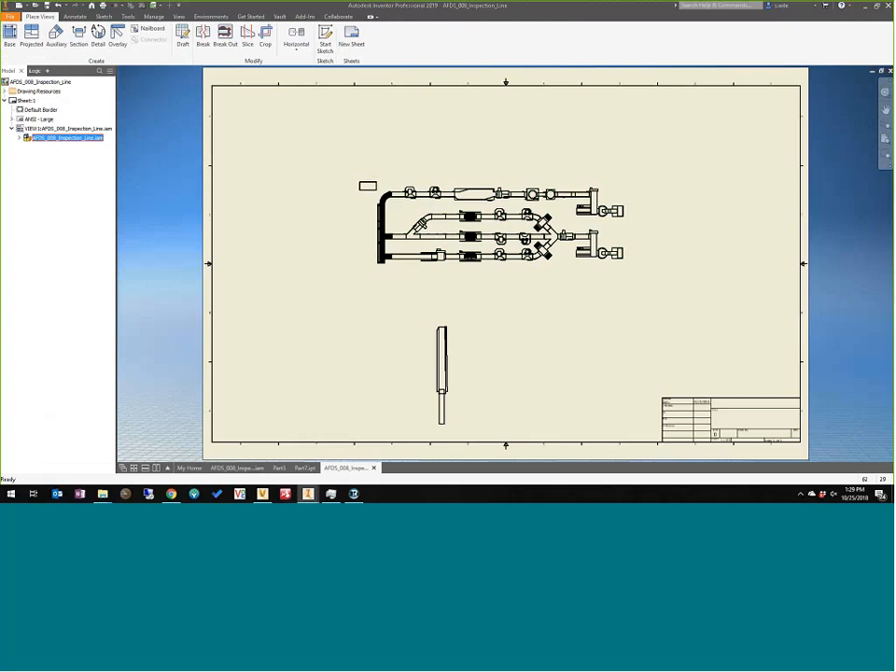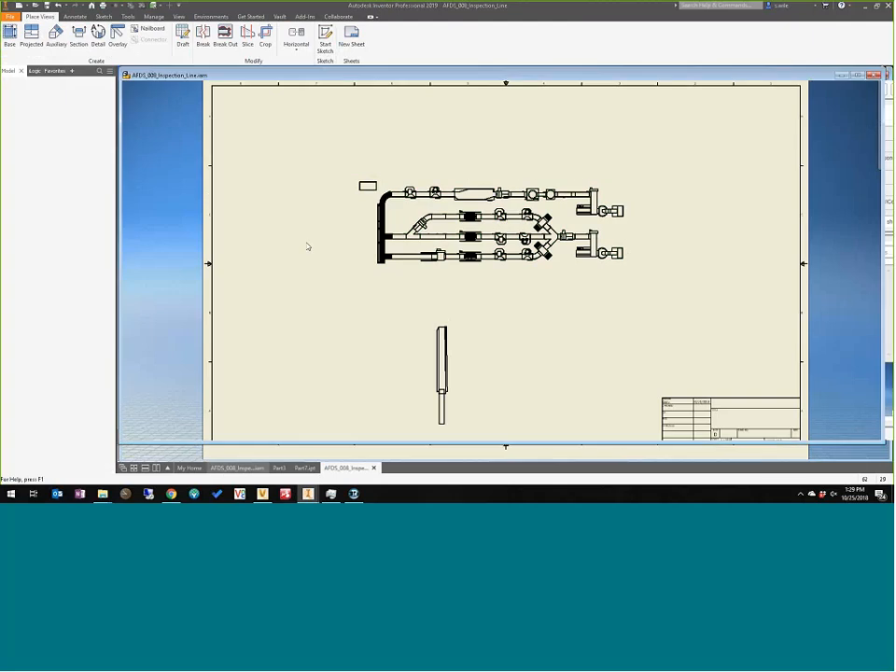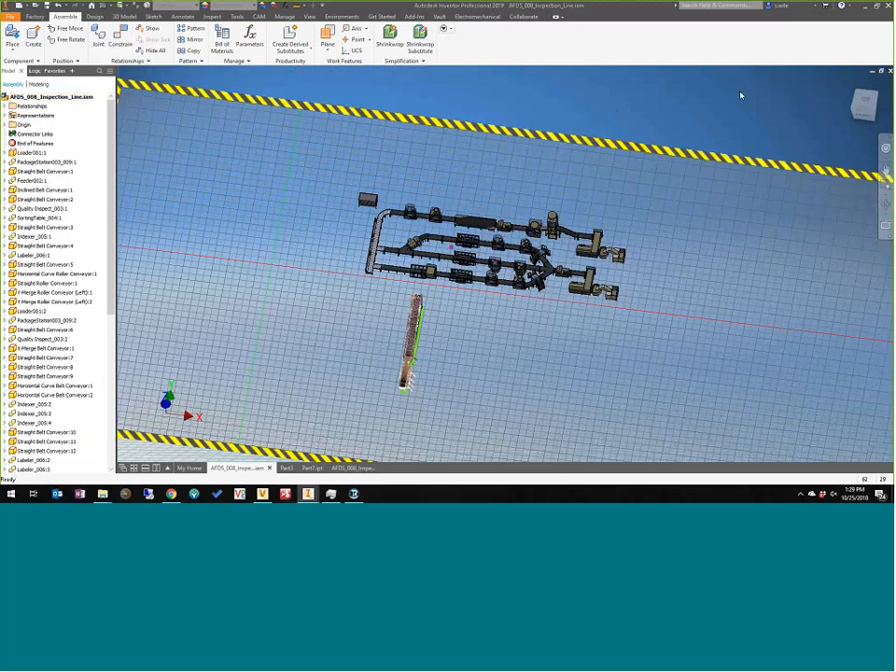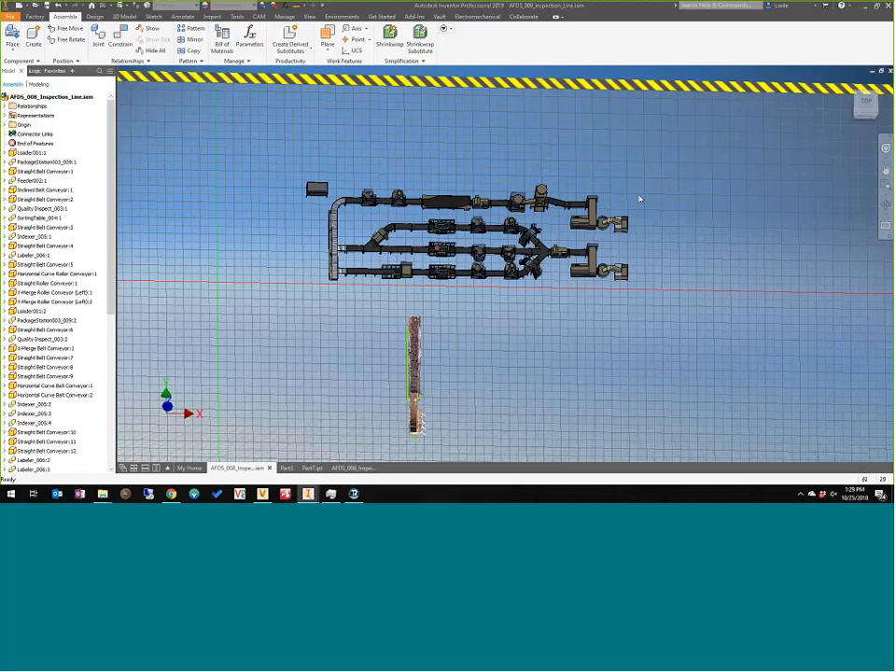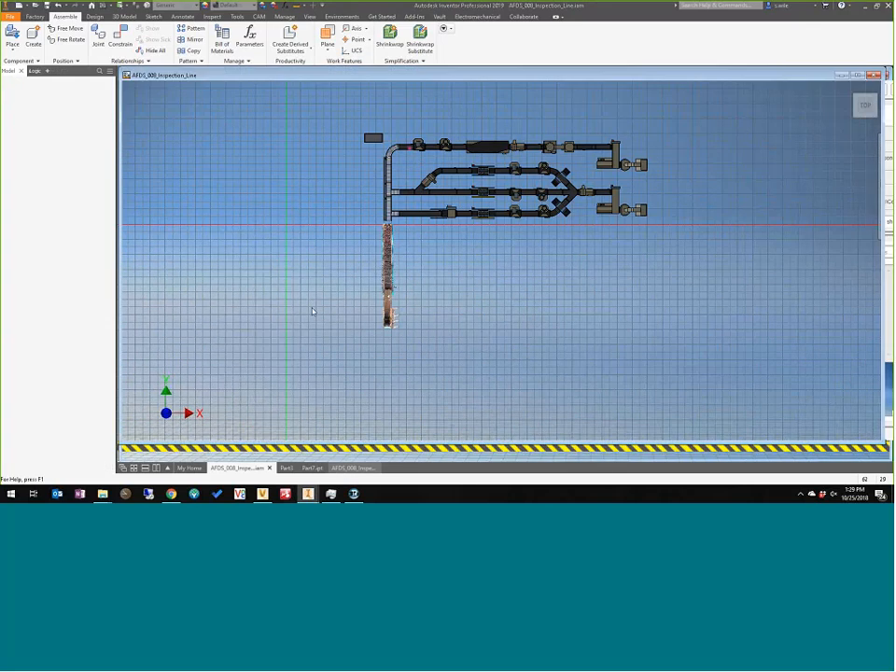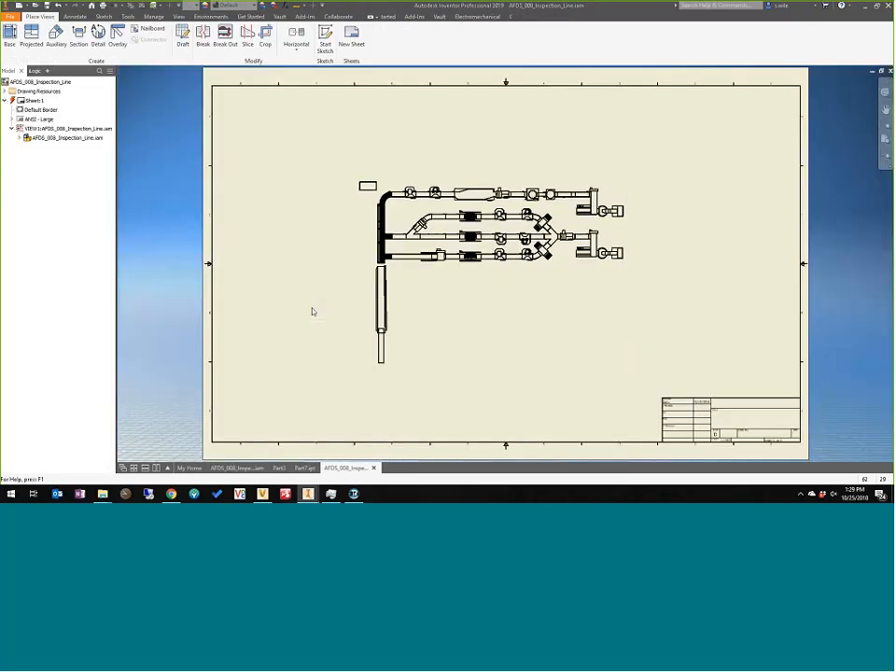So I don't have that positioned anywhere near where it's supposed to be. I'll put him there. There we go.